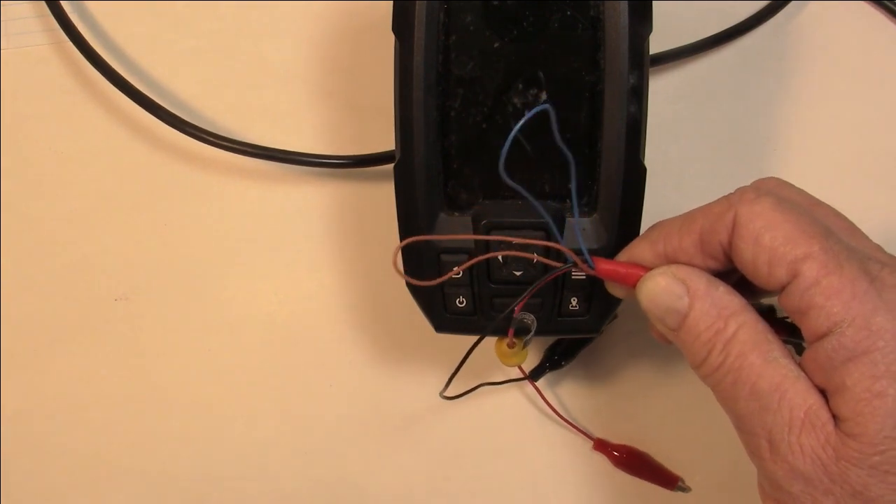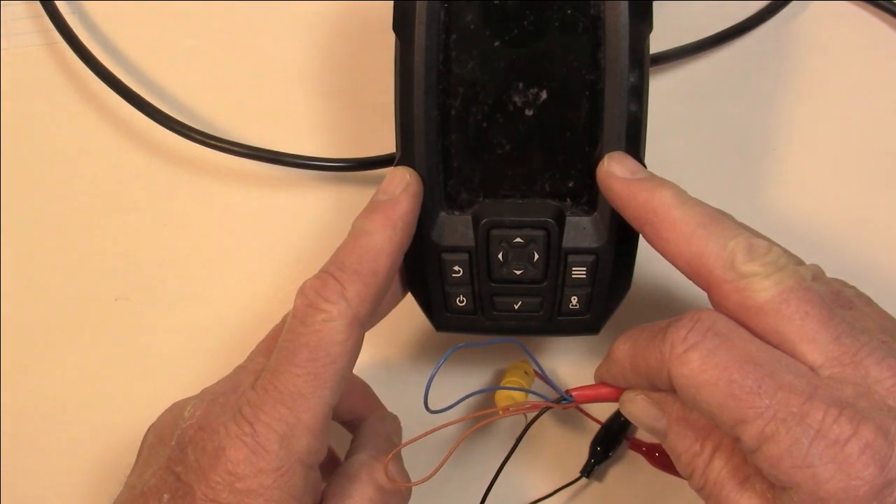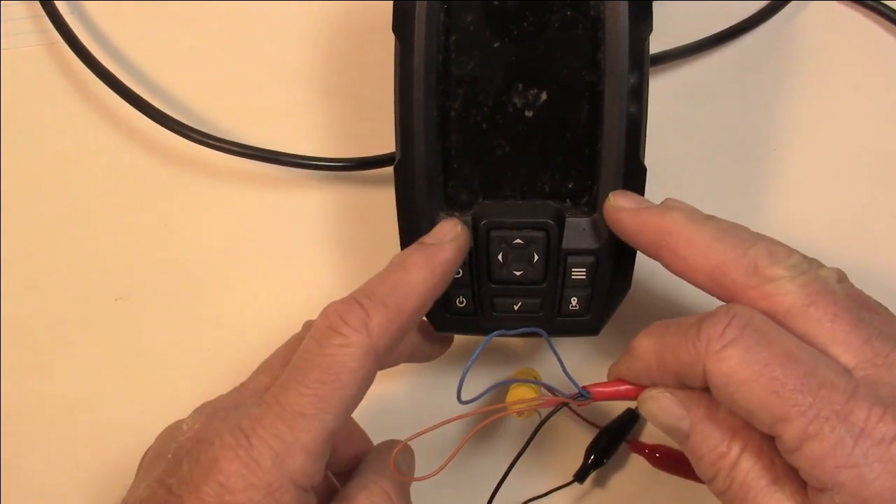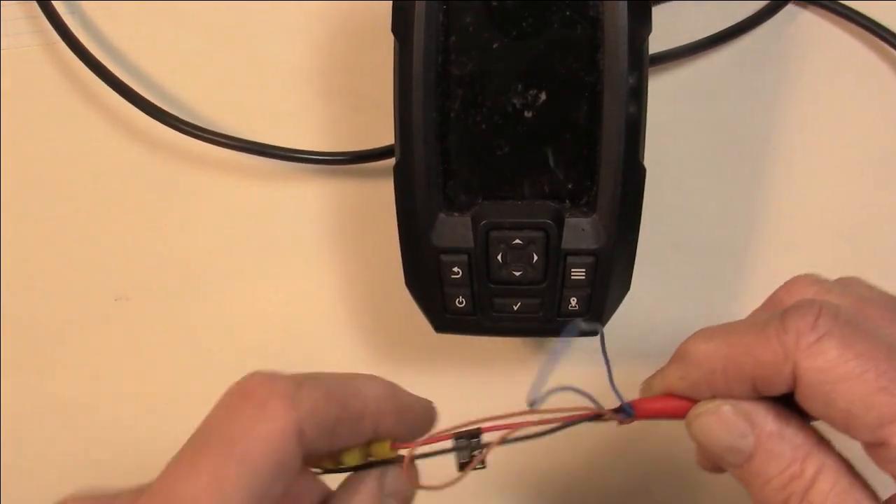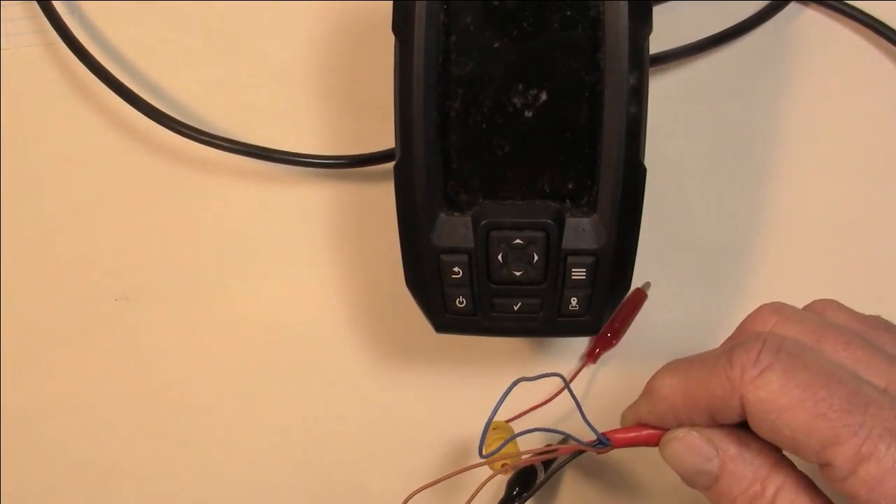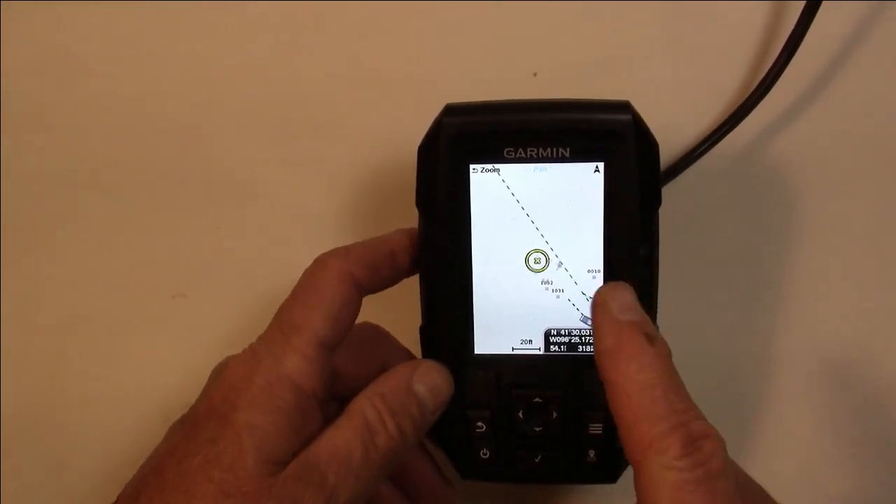Now I want to go back and cover one thing with you, and that is we got how to put on a waypoint, and we covered how to share the waypoint. But I had somebody ask a long time ago, how do you delete the waypoints? Let me plug this back in. We're going to go back and look at that. Okay, I have this back at the waypoints map page.